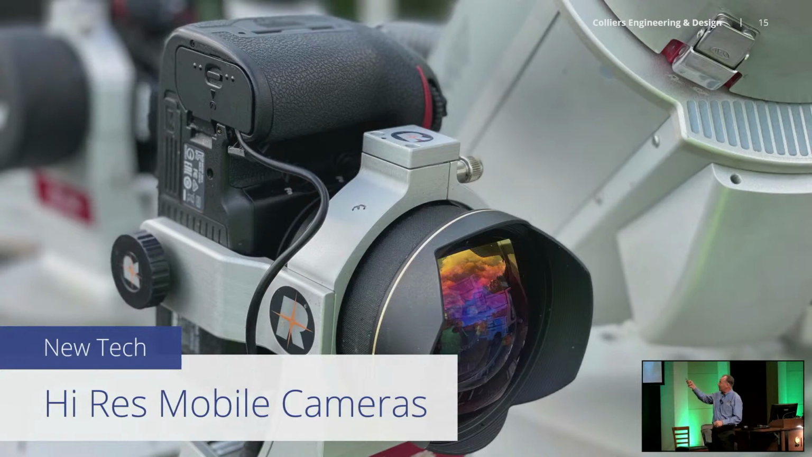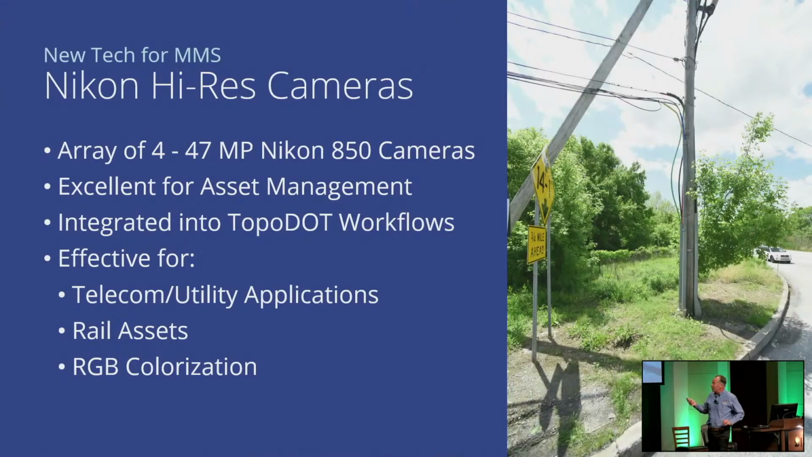This is actually mounted on a VMX. We can put up to 4 of them on ours. I think with the newer systems, you may be able to do more than that. So what you get out of it, we got 4 47 megapixel cameras. It is really good for asset management. We've integrated it into the TopoDOT workflow, so once you calibrate your images, they can be used while you're doing your extraction.